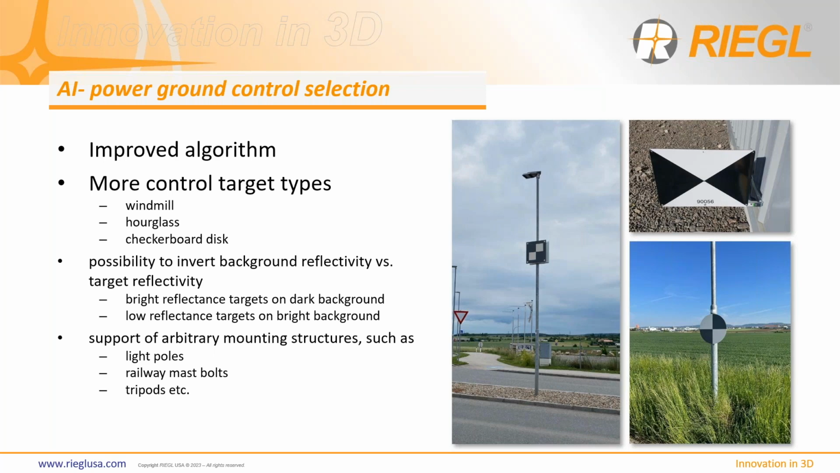So what have we added on the control side? Well, we've improved our algorithm for detecting targets and really widened what kind of targets can be detected. And again, these are just some examples of what we'll be adding to the latest release of RIEGL in the coming weeks. If you don't see one of the targets that your team uses and you'd like to add that, please get in touch with me and get me some data so I can give it to our team so they can add it to our system. We're happy to work with you on that, but we need to have the data to do it. So that's a big help.